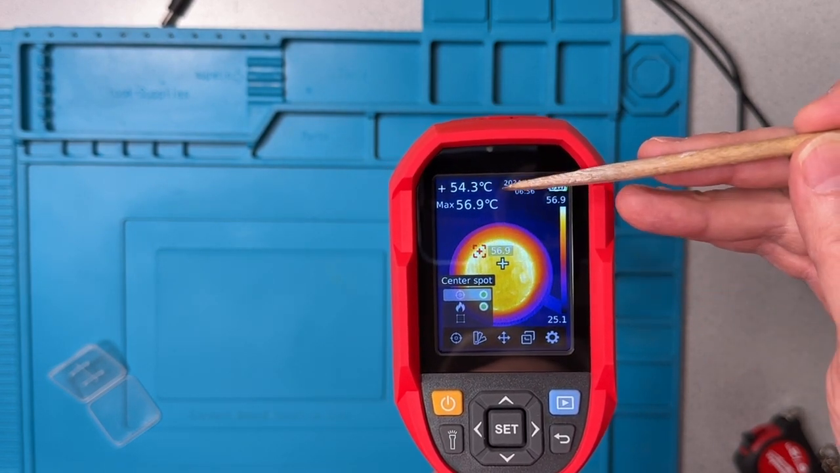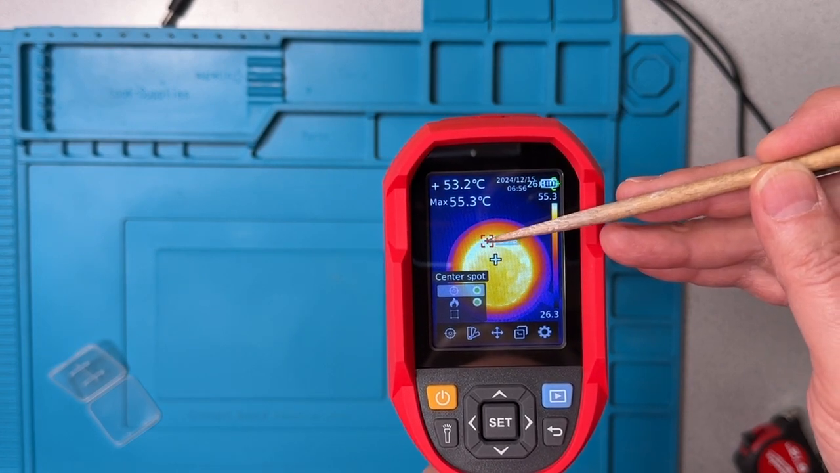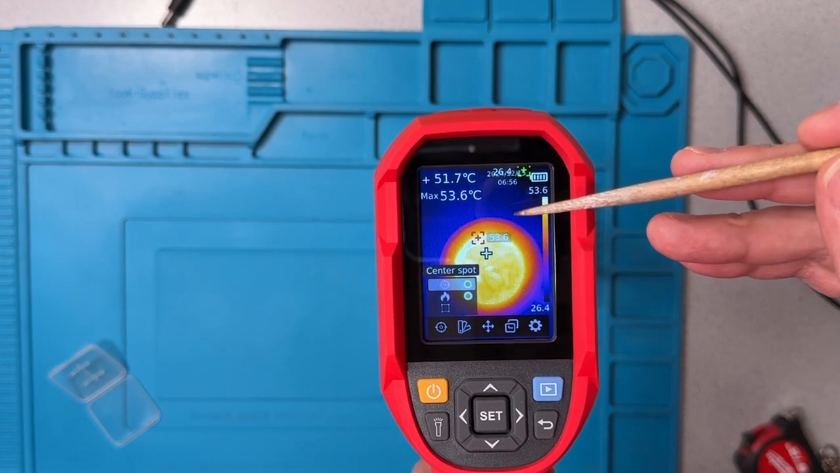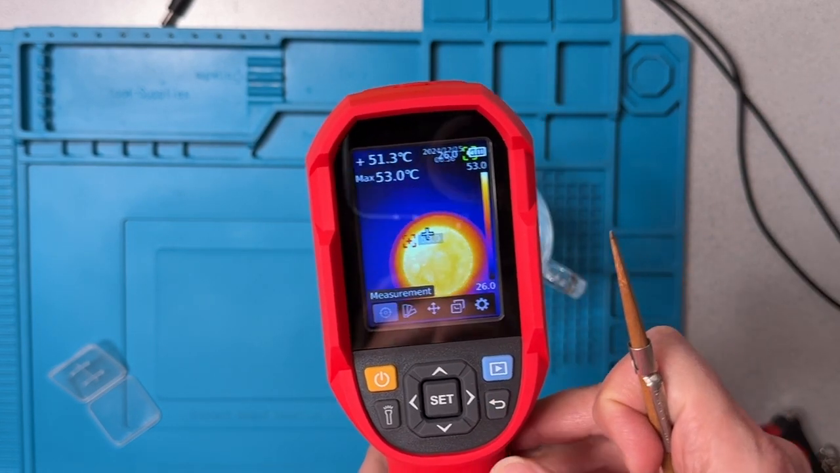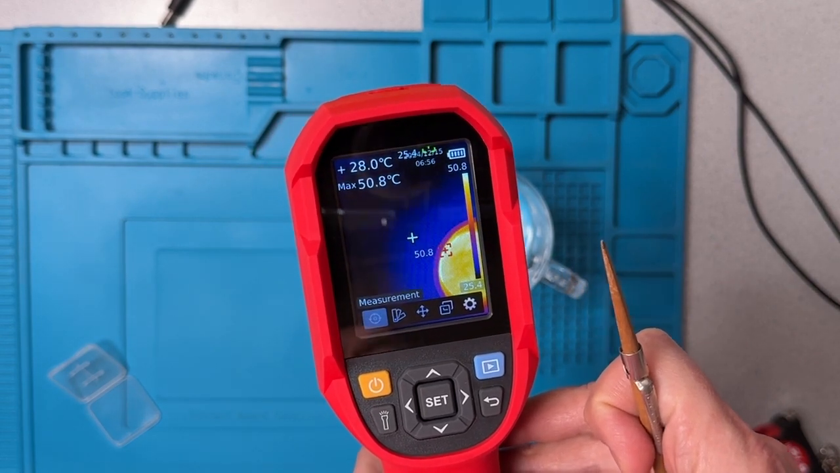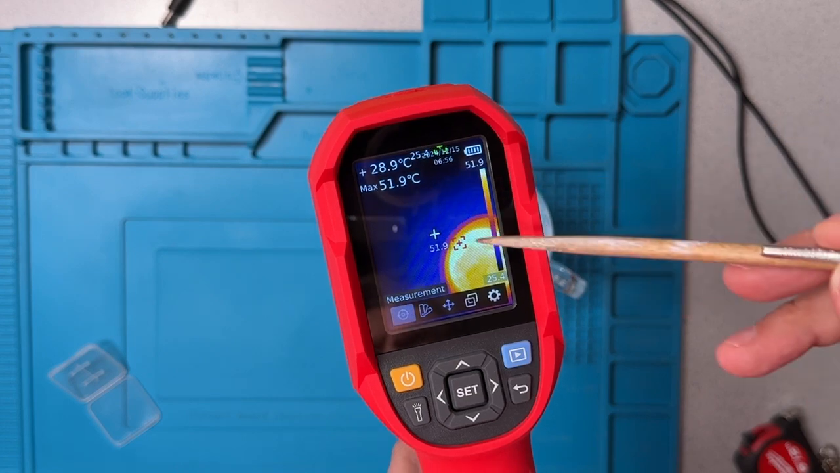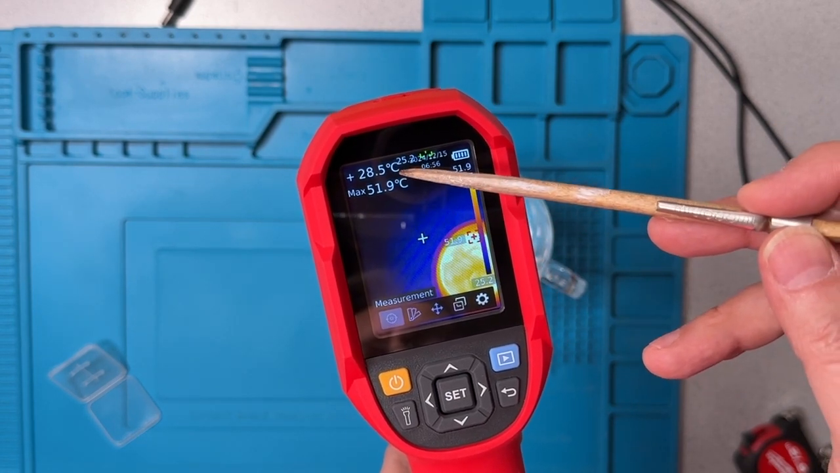And so you can see that where I have the center spot right now is pretty close to the red crosshair. And so they're reading pretty close to the same thing. Let's close that. But if I move so that the center spot is pointing off away from the hot water, now it's dropped and it's saying the center spot is 29 degrees Celsius.